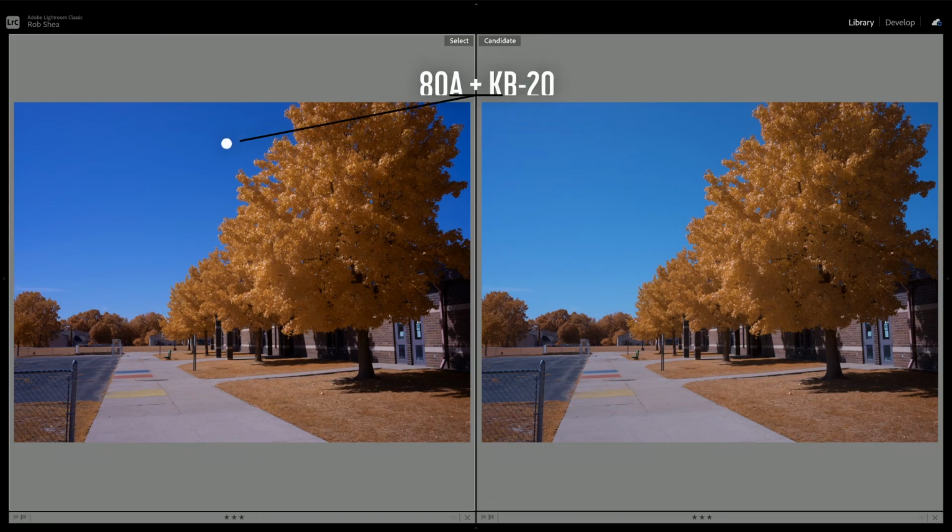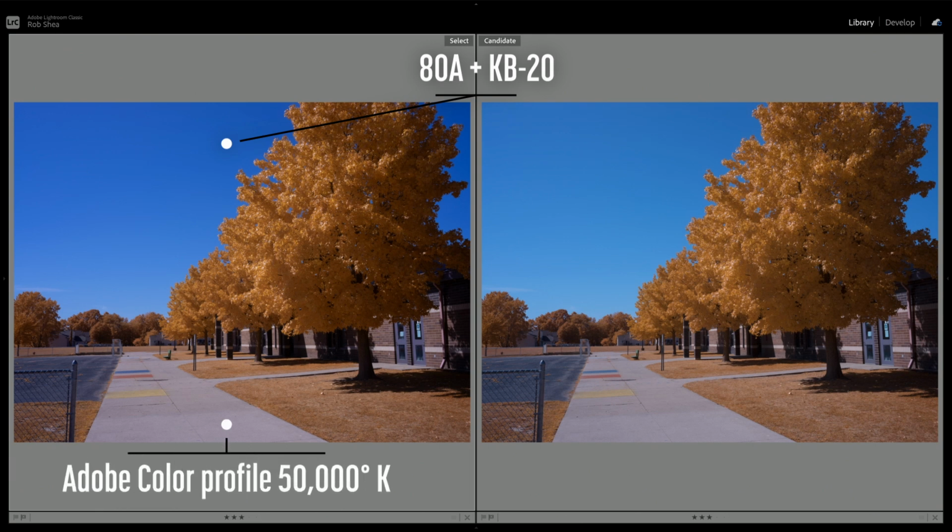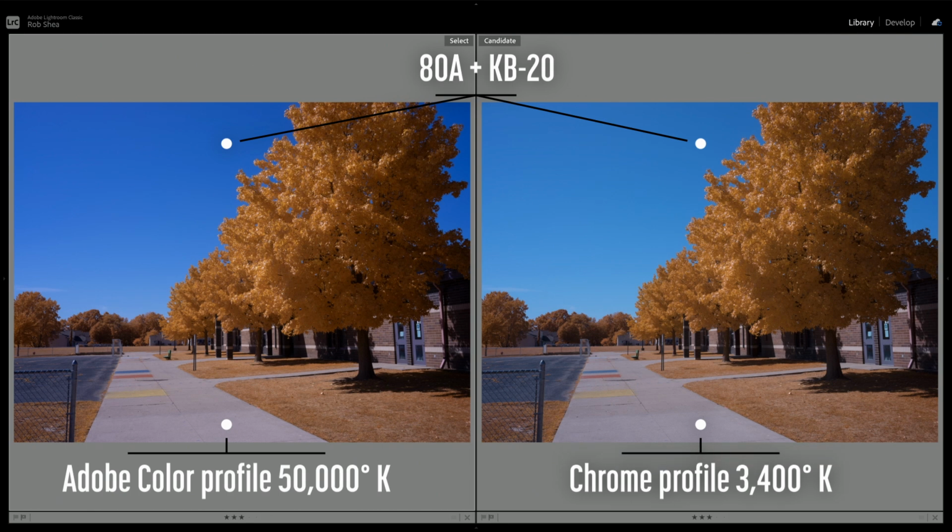So on the left, we have the 80A and KB20 stack with the Adobe color profile. The white balance is capped out at 50,000 kelvins. On the right, I've made a virtual copy of the same image, and using the Chrome file, I've reset the white balance to give me a little bit more flexibility.